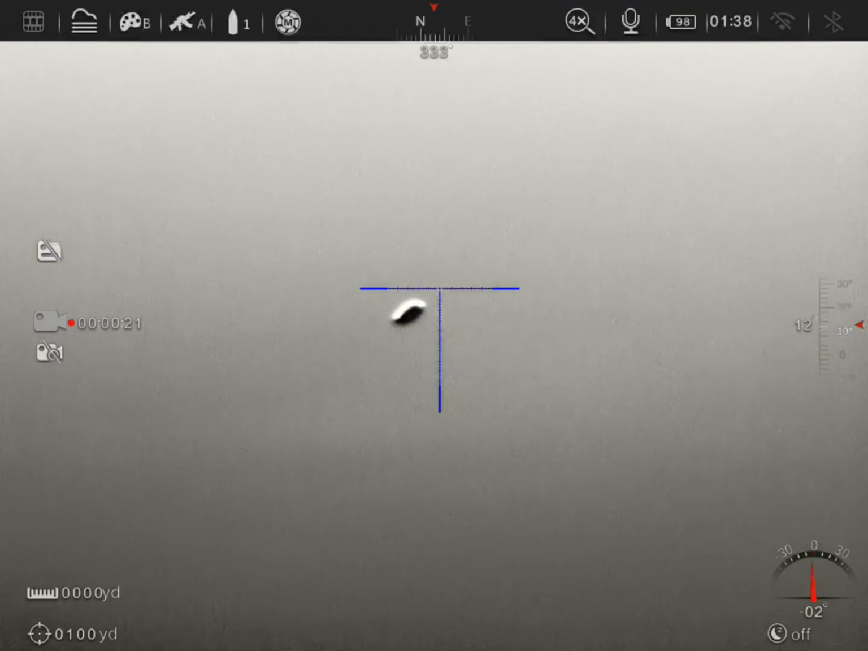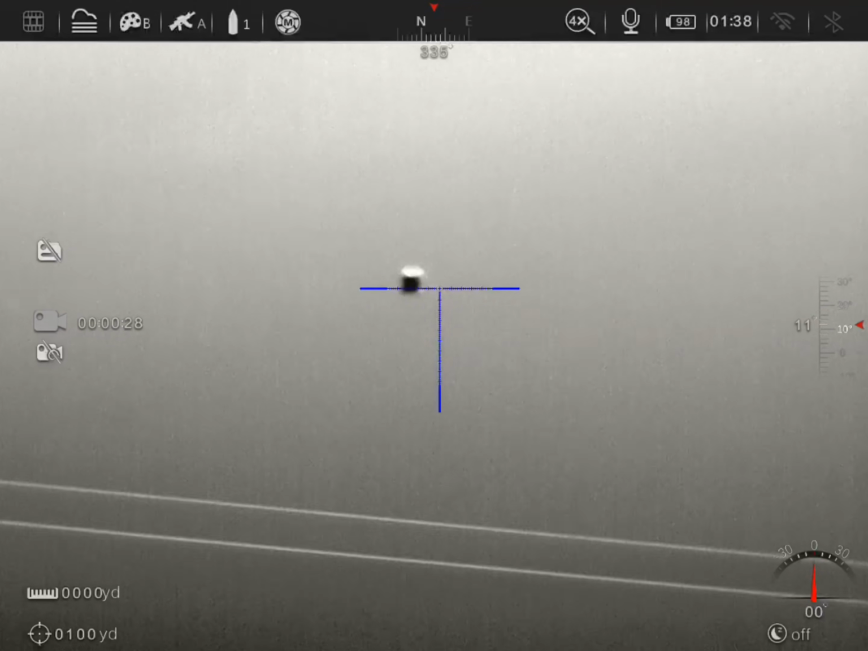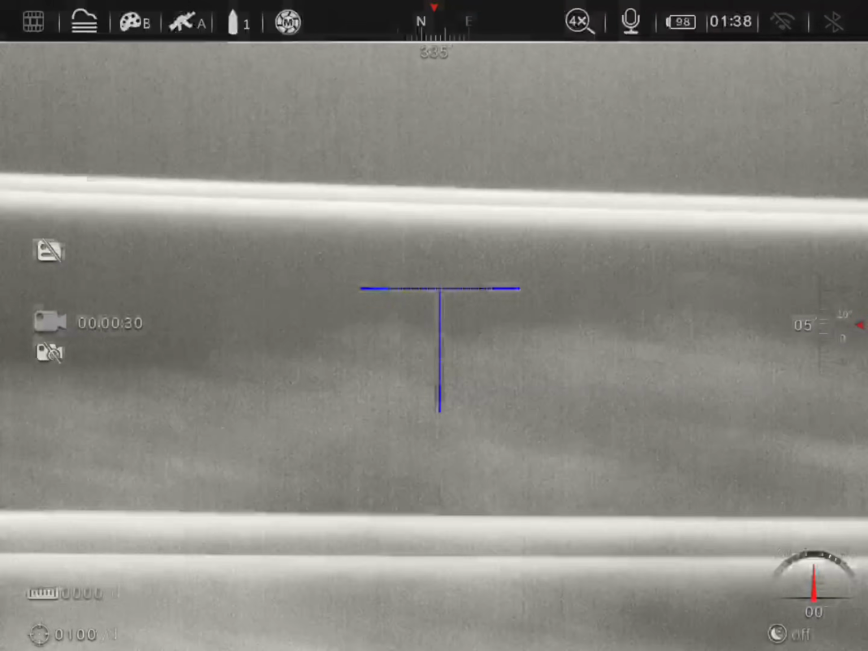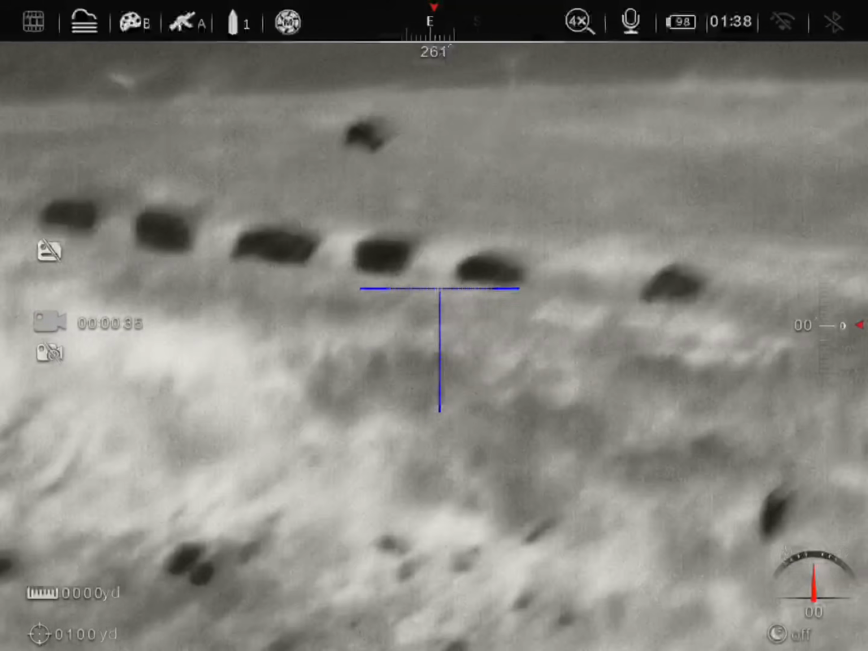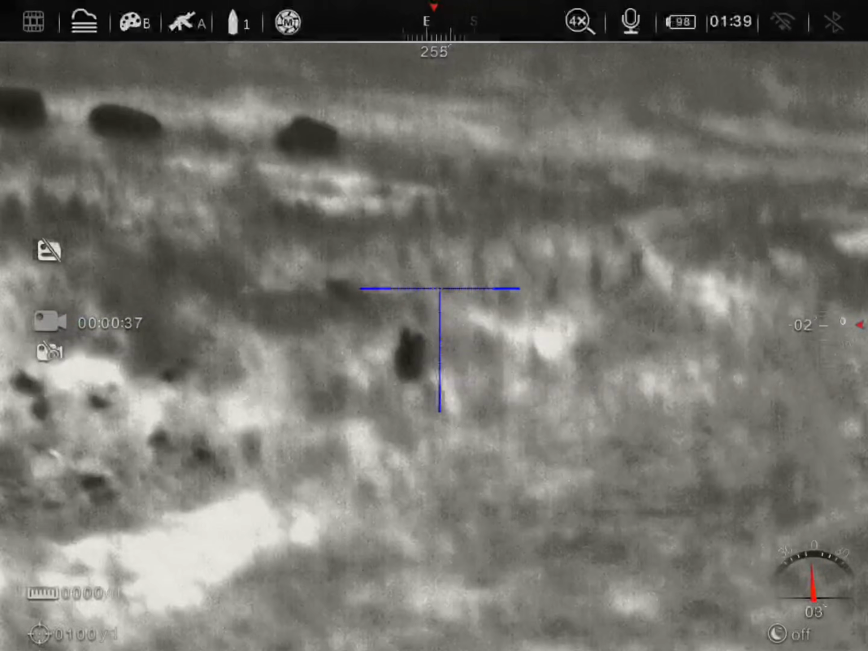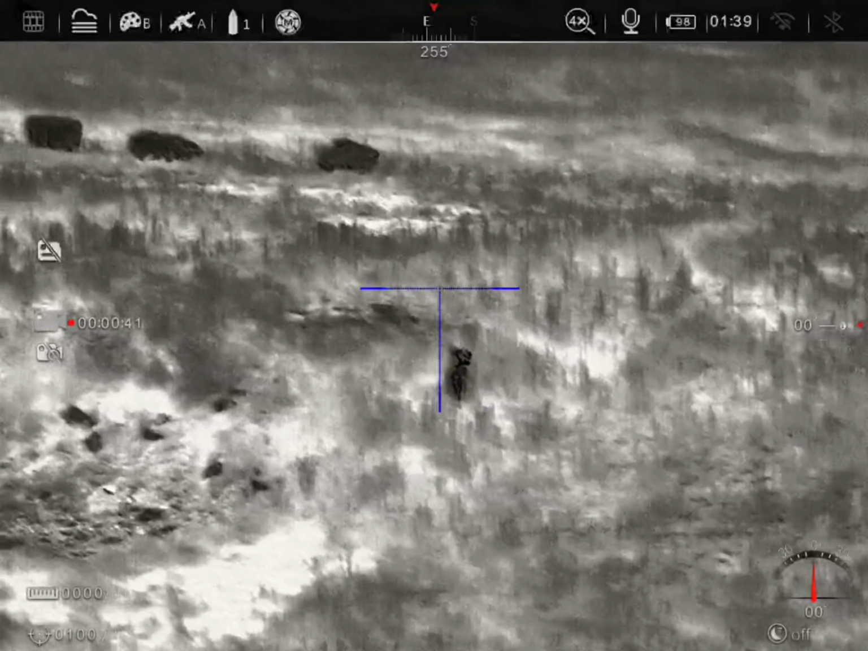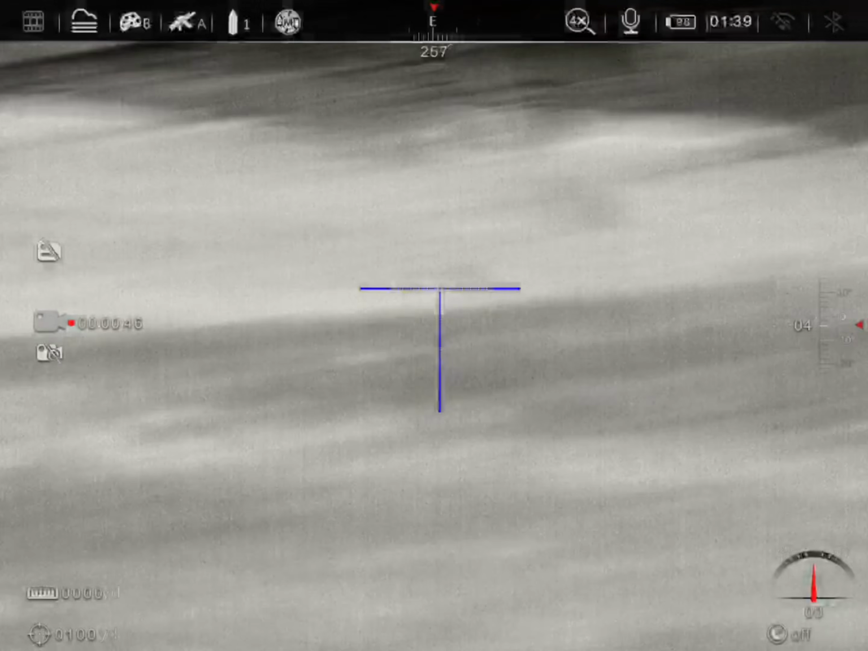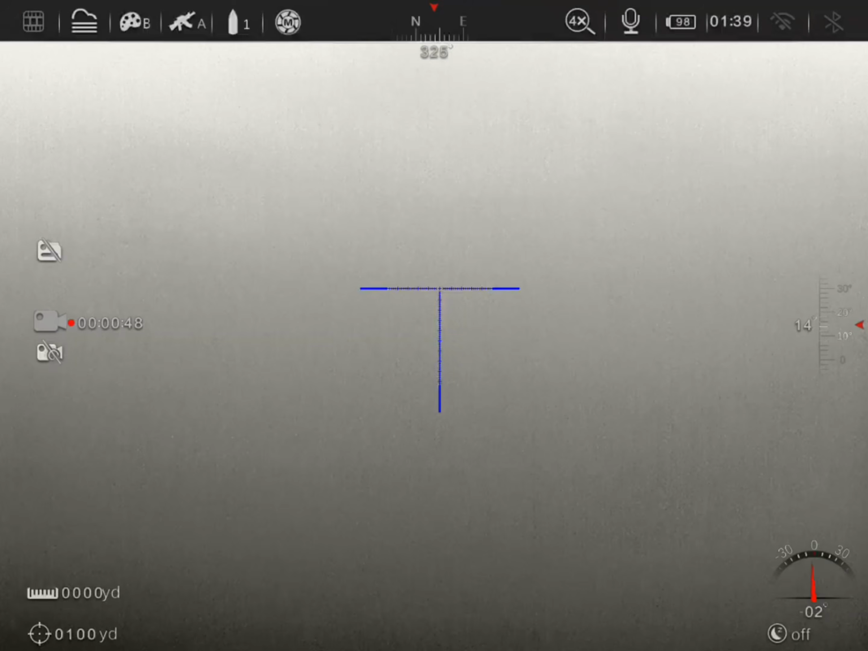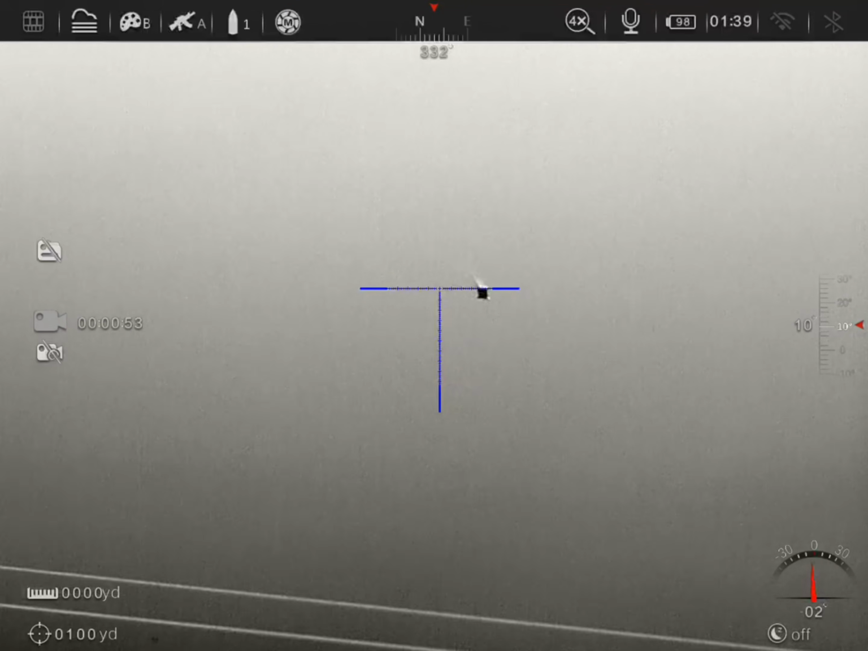Now let's go ahead and take this. So this is probably about 50 yards away from me now, right? And that's a balloon. It's not out of focus. Clearly a balloon. You can see it spinning. Alright, let's scroll back over to the deer. Okay, they're a little bit out of focus. Let's fix that. Back over to the balloon, same focus. Look, it's still a balloon.